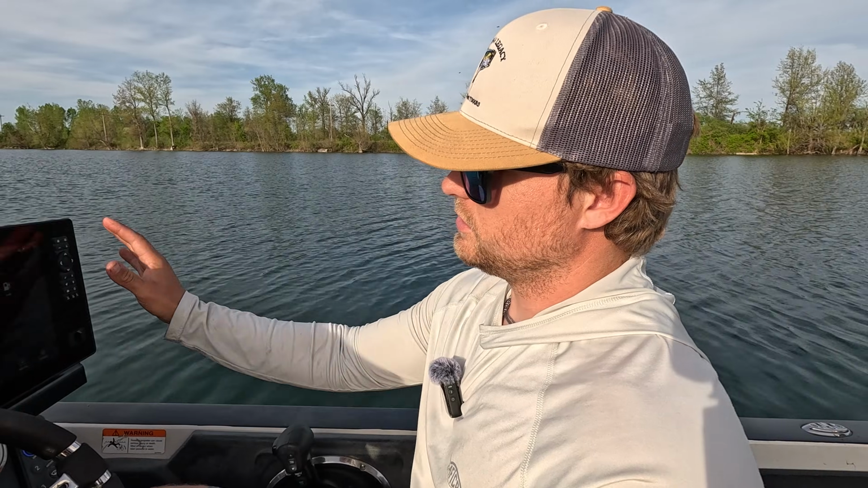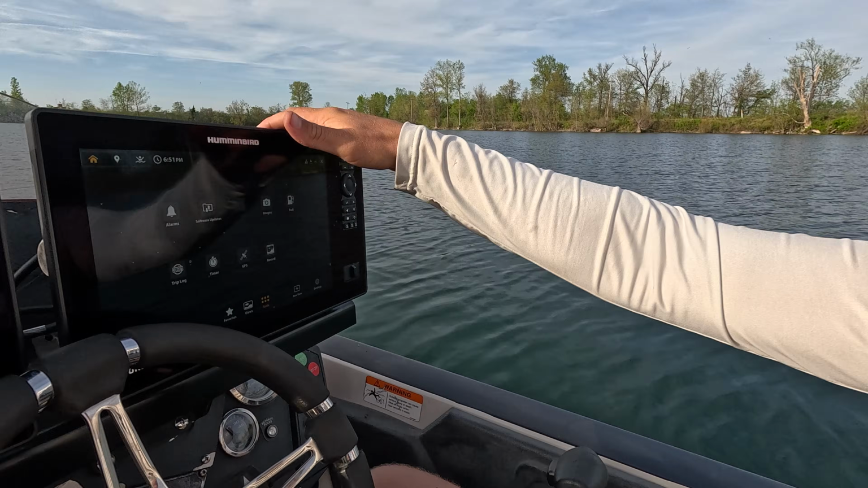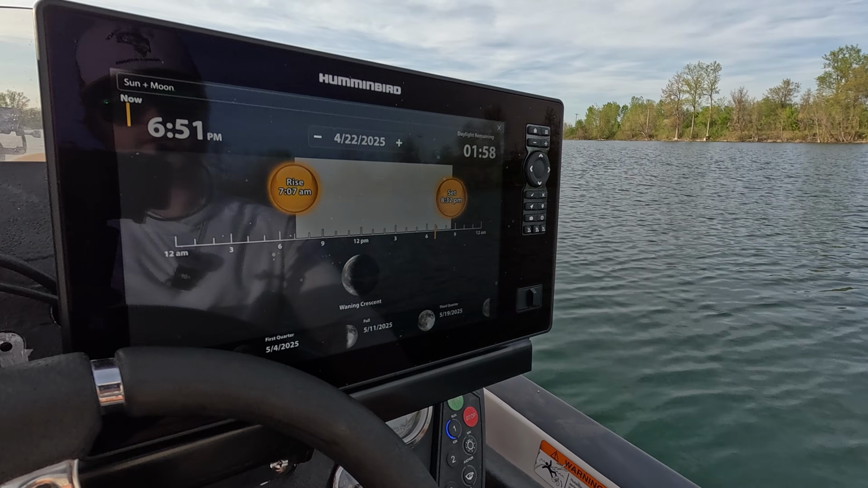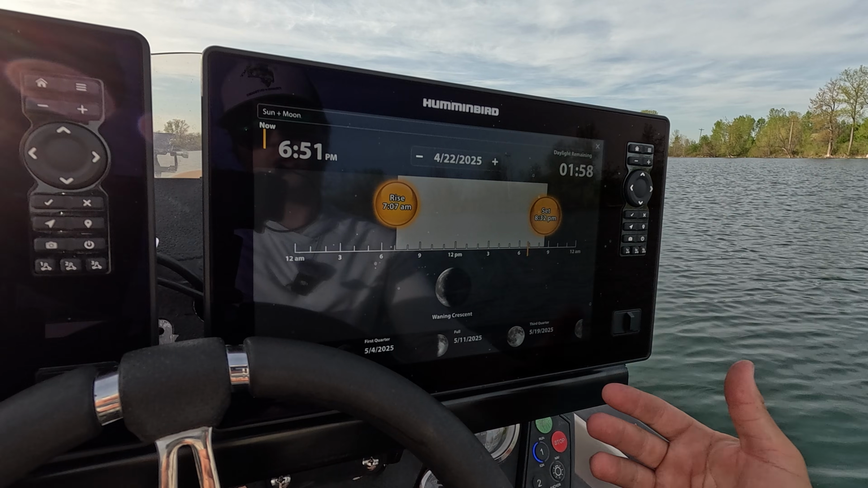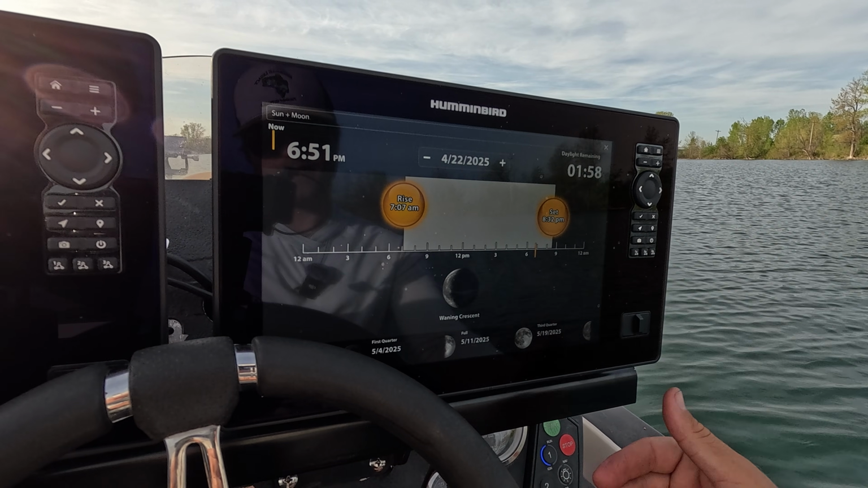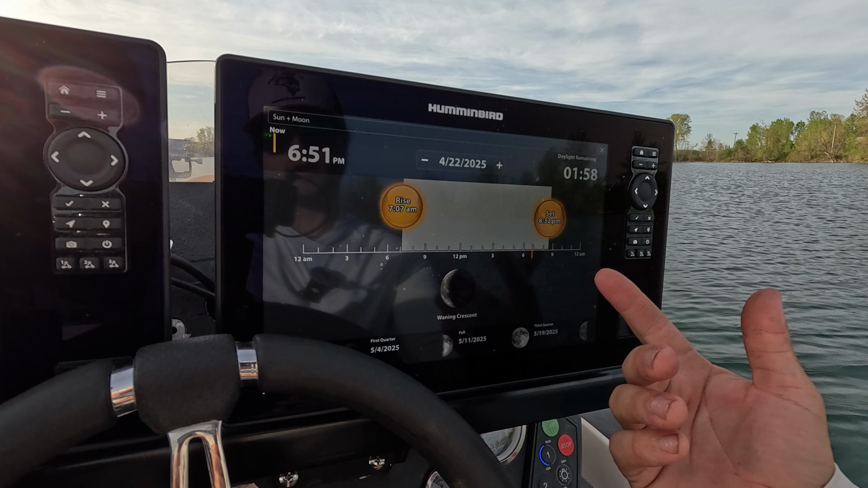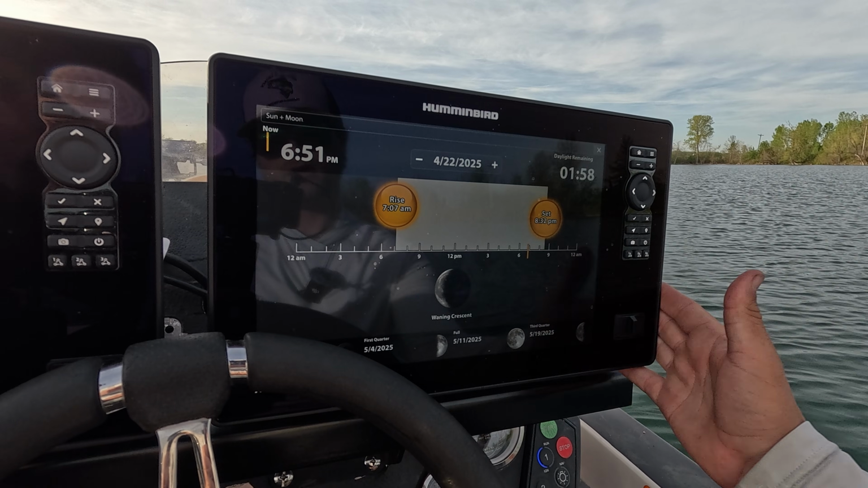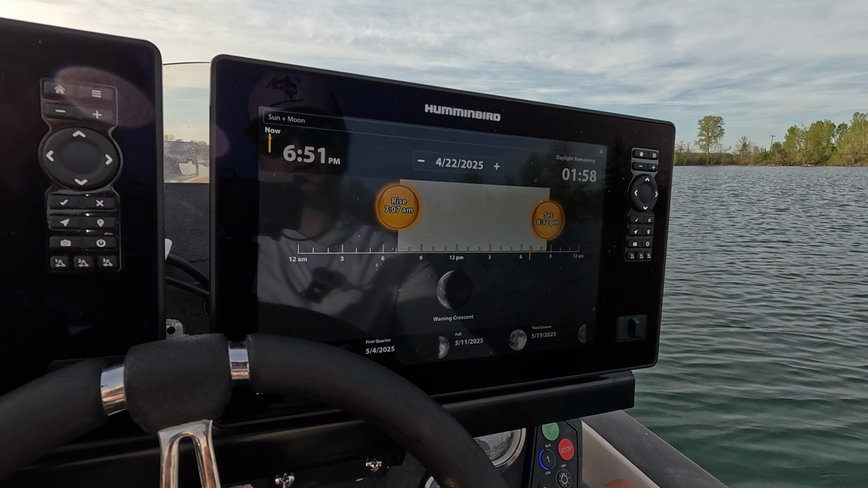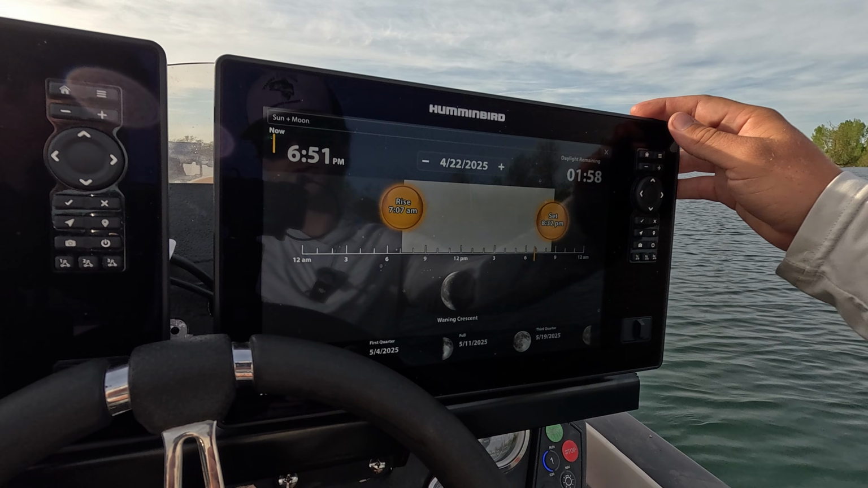Another cool feature on this Explorer that's built right into the unit is the time charts of the sun rising and setting. So us tournament fishermen, we can be on the water 30 minutes before sunrise, and we have to be off the water 30 minutes after. We're always looking on our phones to try and find what time that is. This is built right into the unit depending on where you're at in the country. It sets to that, and it's really accurate, and it's right there on your unit.